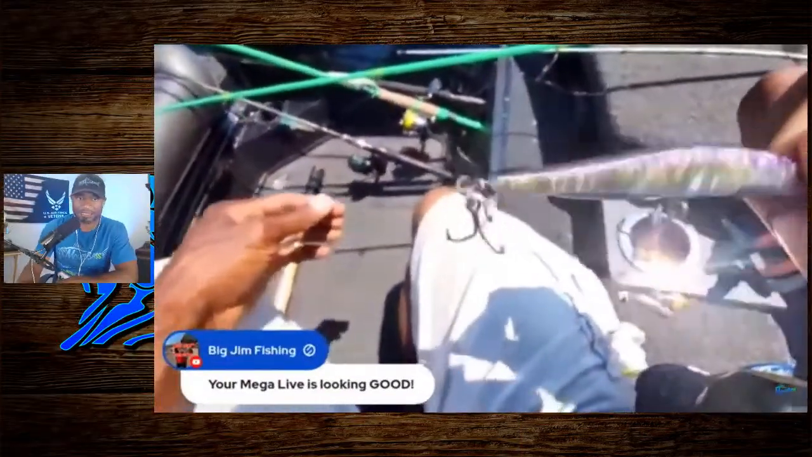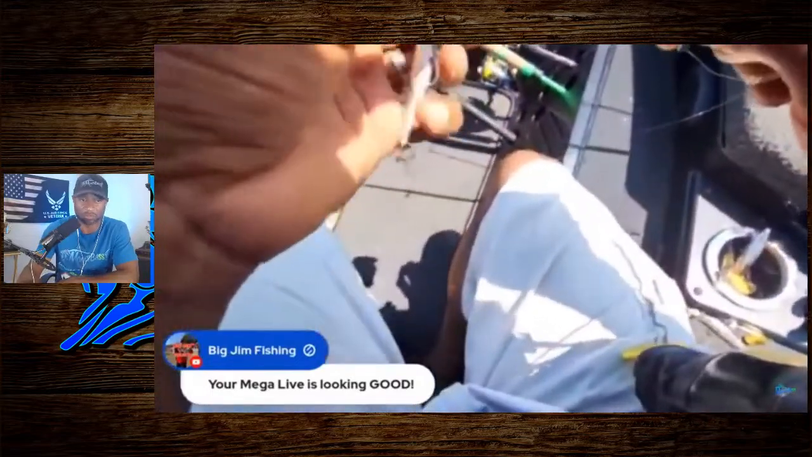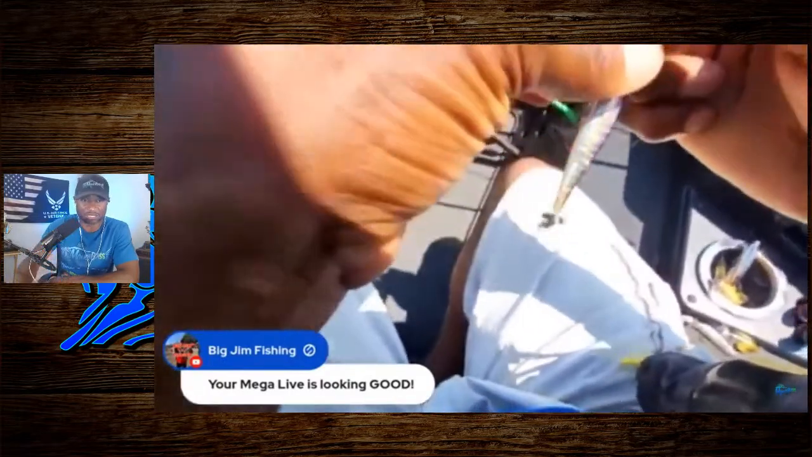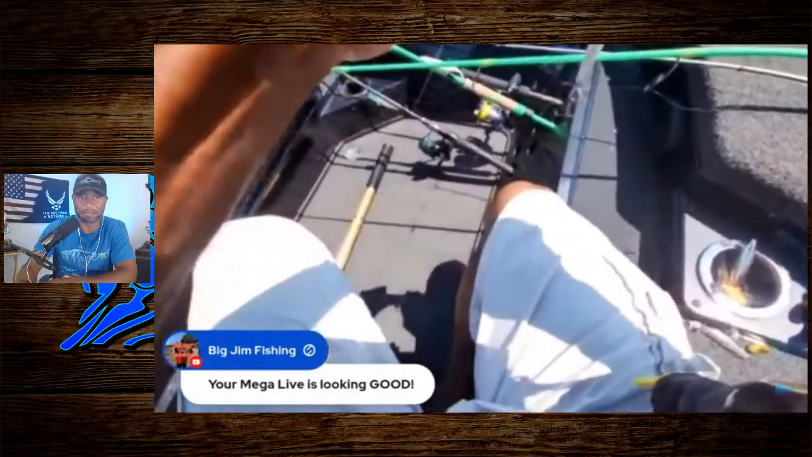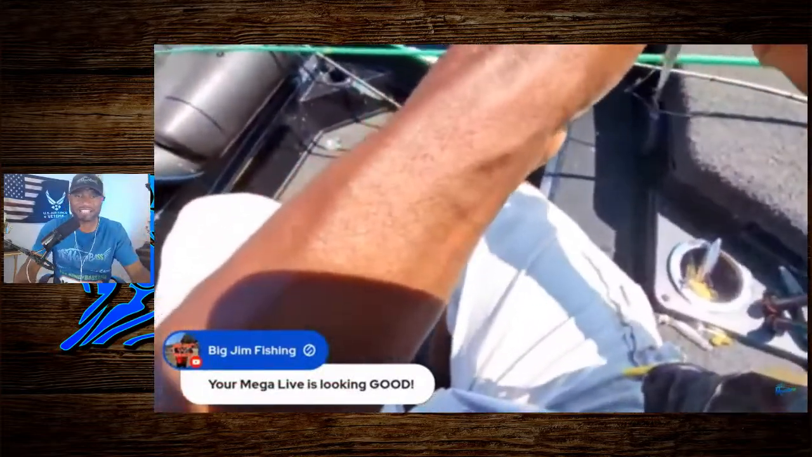There we go. That is the spy bait that I'm going to tie on. I just wanted to get something with a little flash to it because it is in the middle of the day. I think it was probably around 11 o'clock or so whenever I'm out here at this time. And like I said, guys, this was from earlier today. So I'm getting that tied on because the vote was for a spy bait.